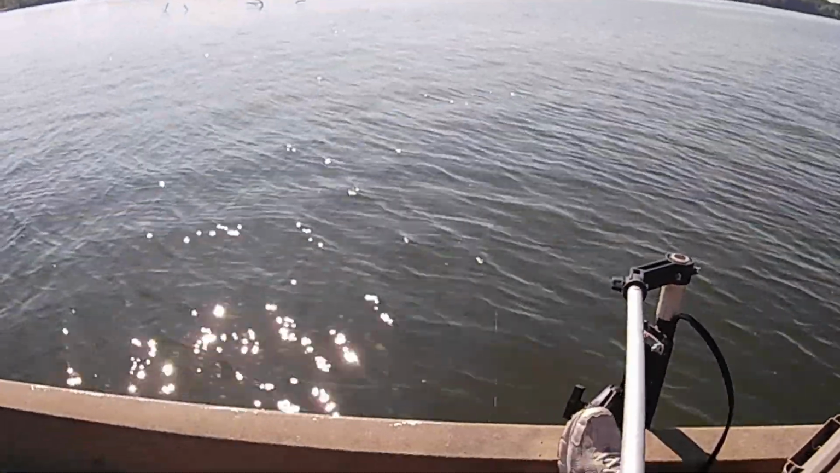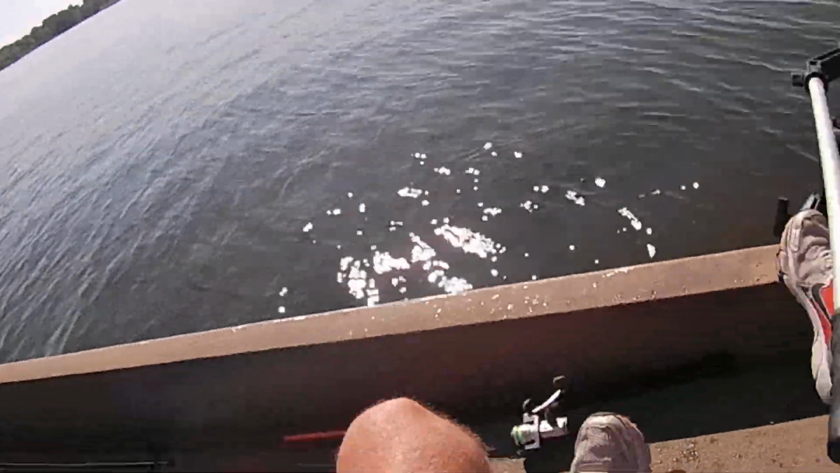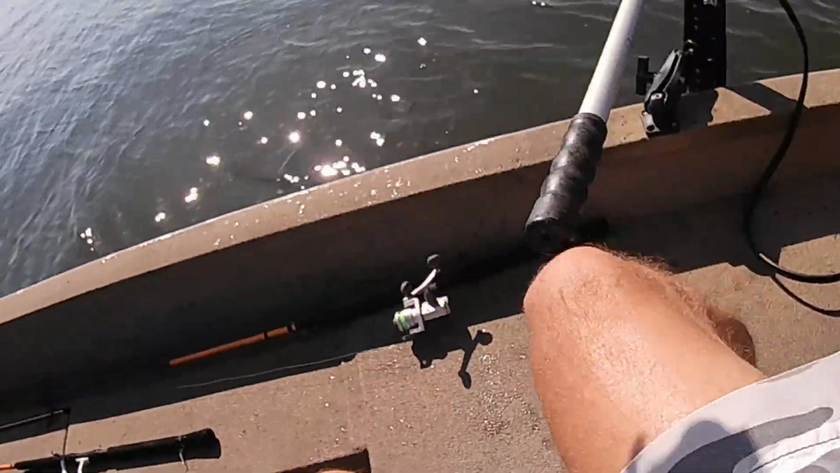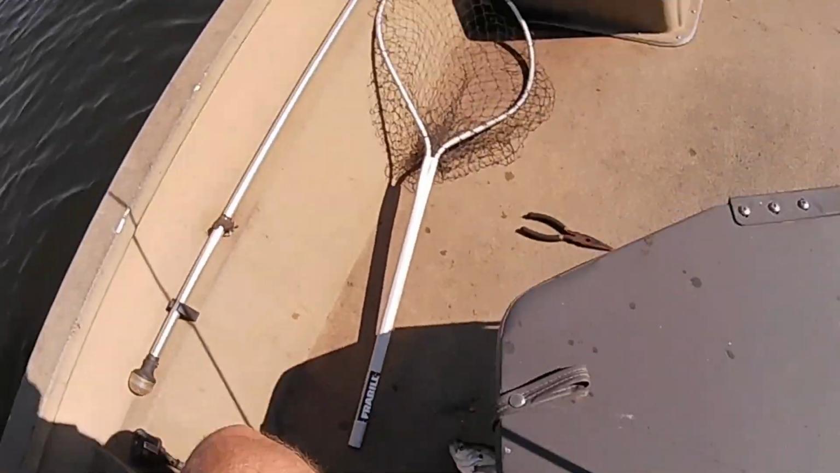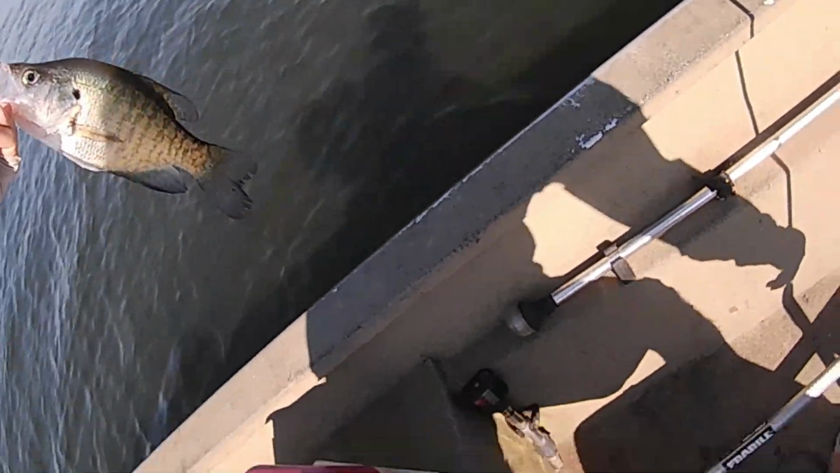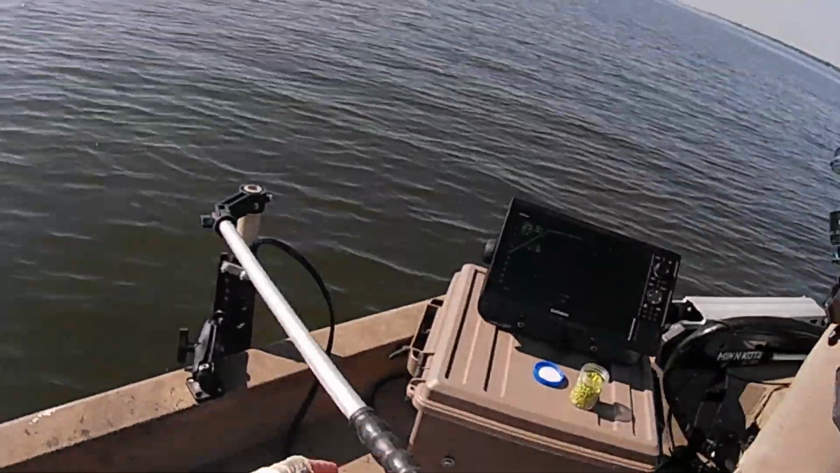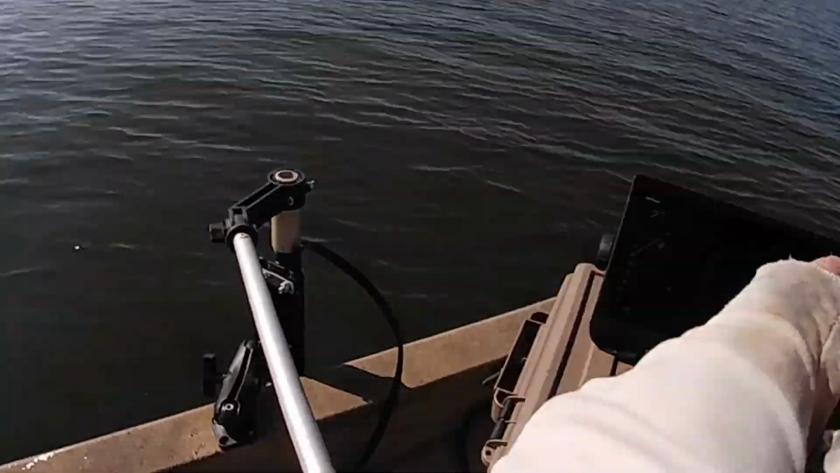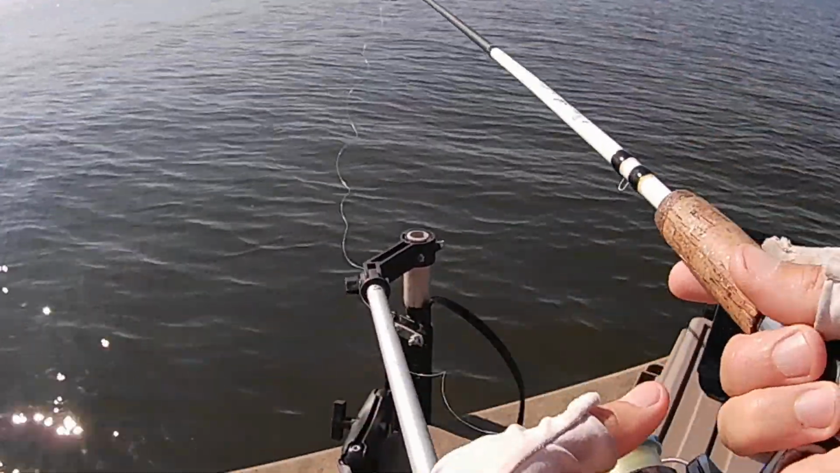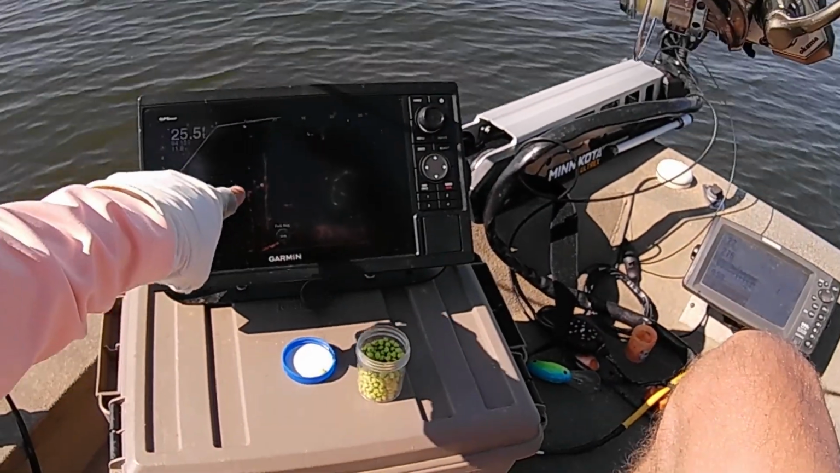I got him. All you gotta do sometimes, I just change. Oh, but he didn't get hung good. See, that's why I come off in the boat. Hey, stop all that. All right. Look at him going right back down to it.